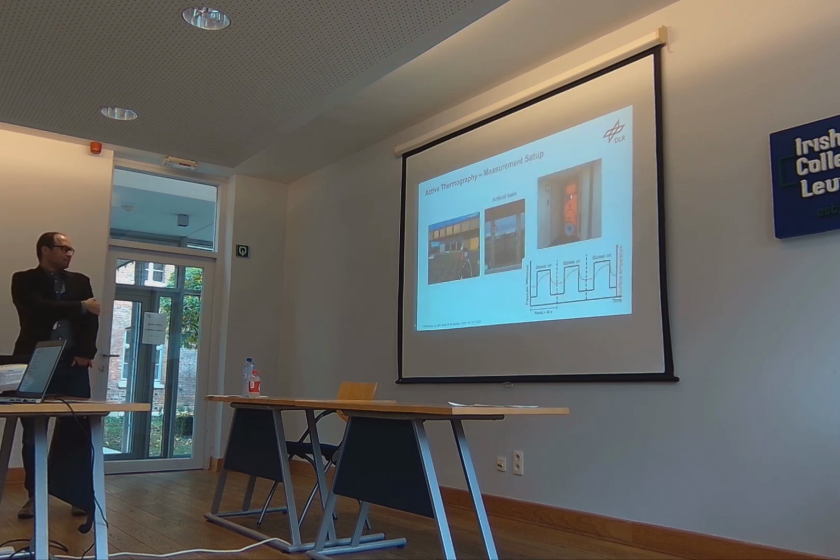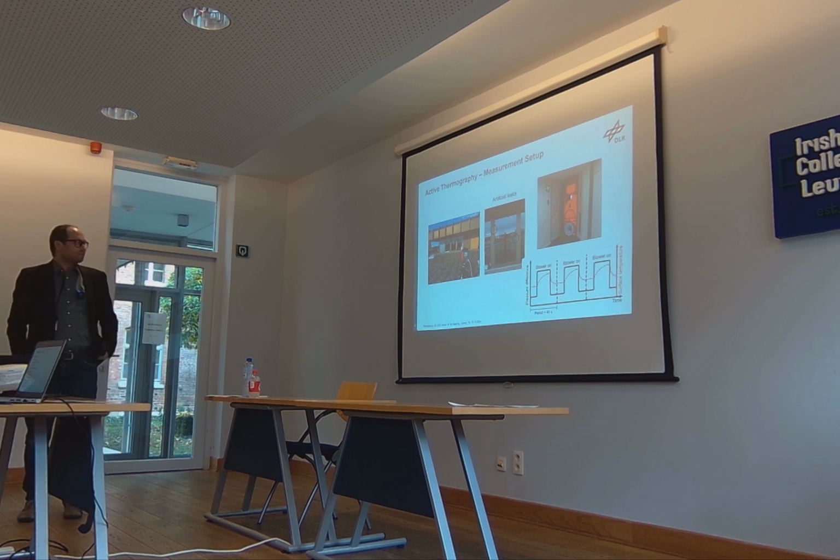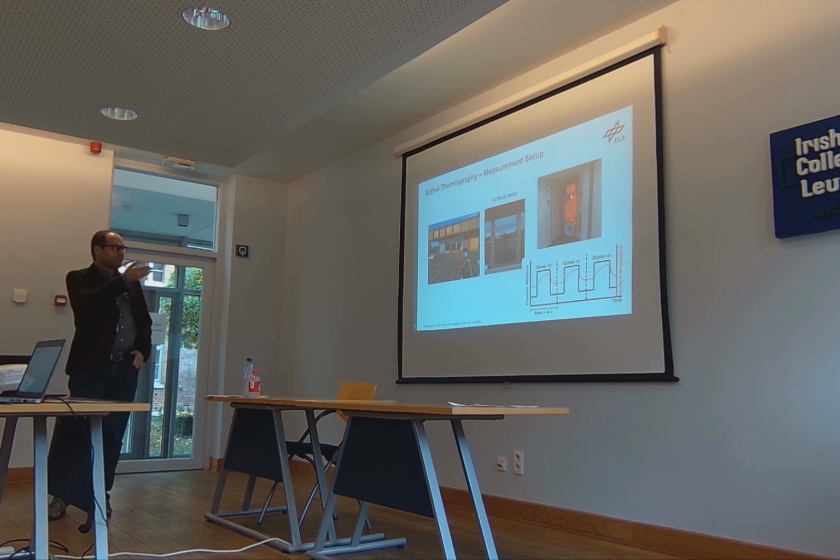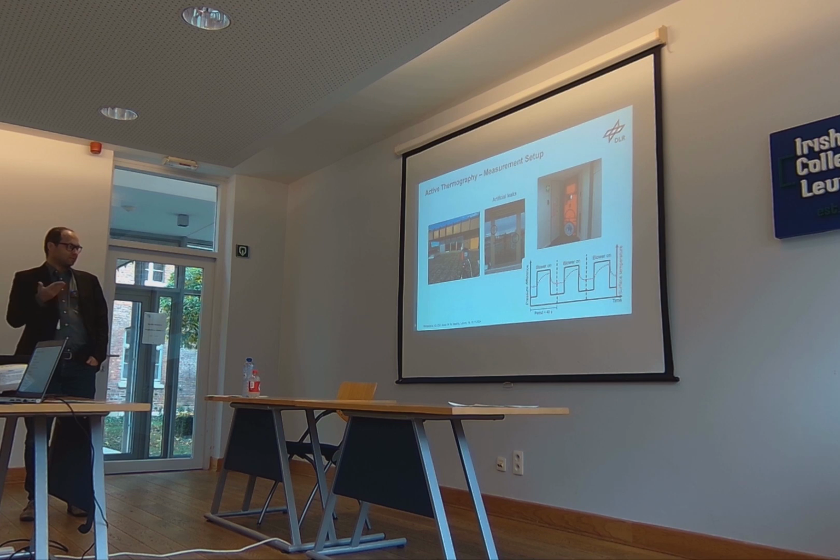Here are some example images from a measurement campaign. We have the infrared camera from the outside. In that case, we introduced artificial leaks with some cable binders. And from the inside, there is the blower. And we activate the blower in a usual measurement sequence 3 times with 20 seconds on, 20 seconds off. So the measurement time would be 120 seconds.